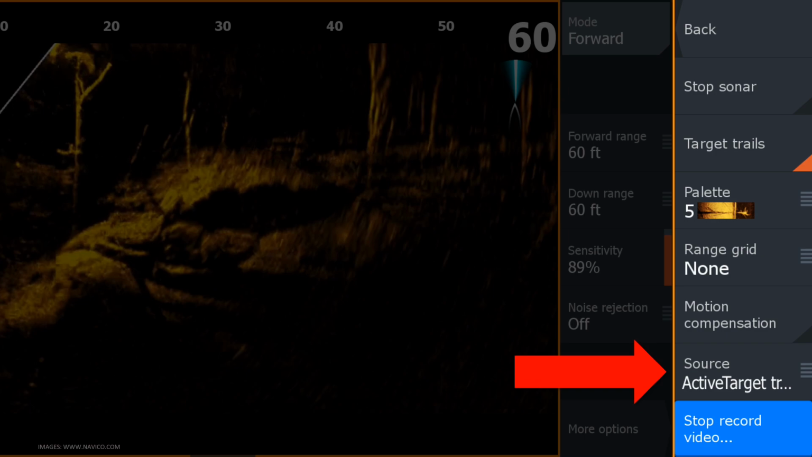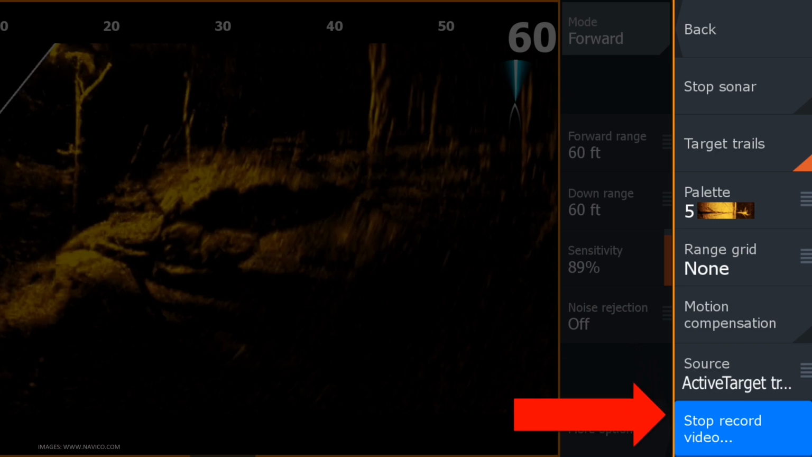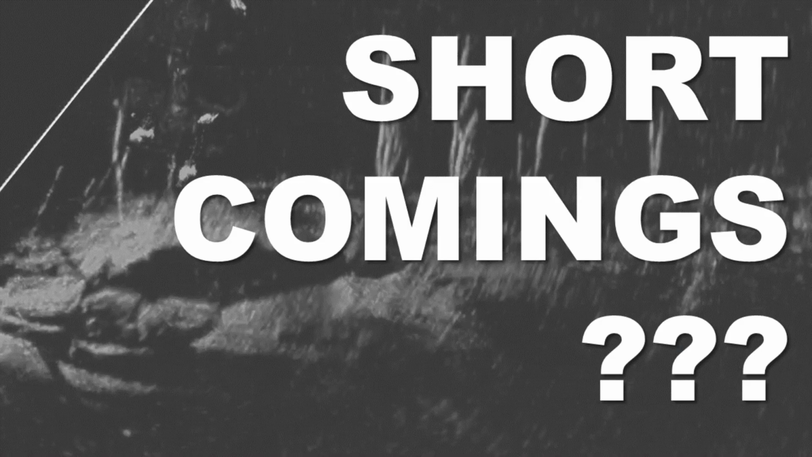We have our transducer source, where obviously in this case we have our ActiveTarget transducer selected. And then we can video record at the bottom all the images we see to play them back just like a video file.